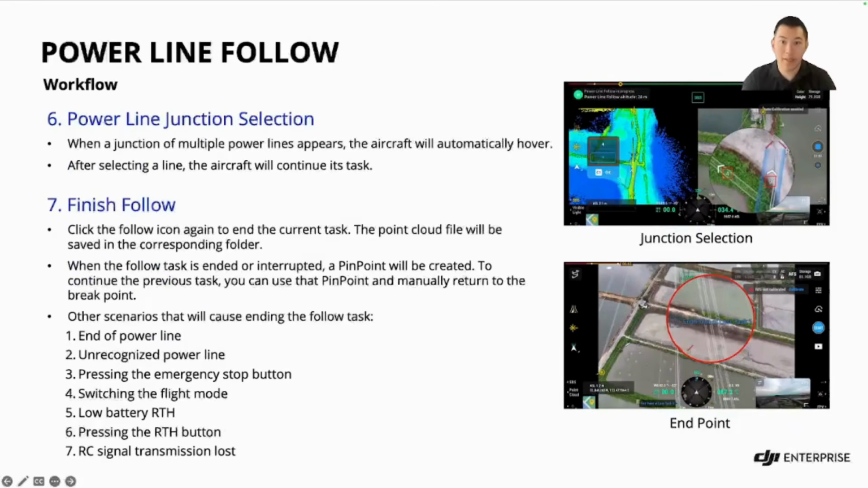Step 6, Powerline junction selection. When you get to the next Powerline or it splits, the drone will hover, and you'll have the option to select your next line. As you can see here in the screenshot, you can select to go to the left or to the right. If you wanted to go to the left, you select 4. If you wanted to continue going straight, you can select 9.